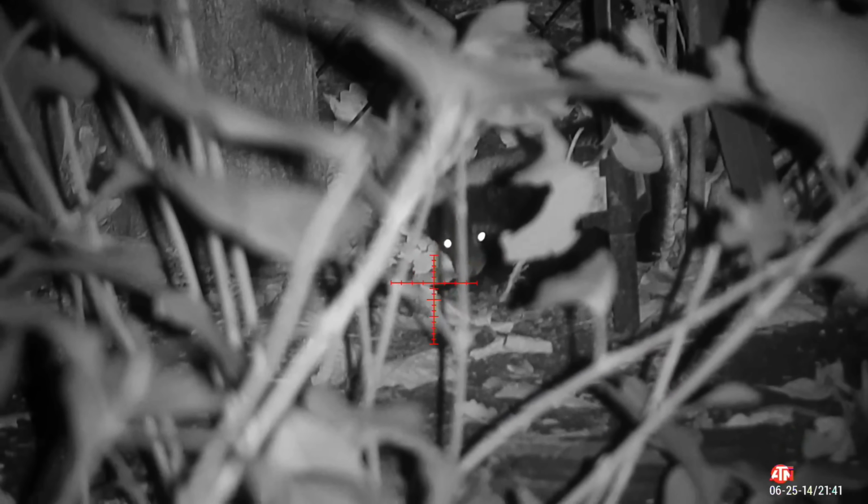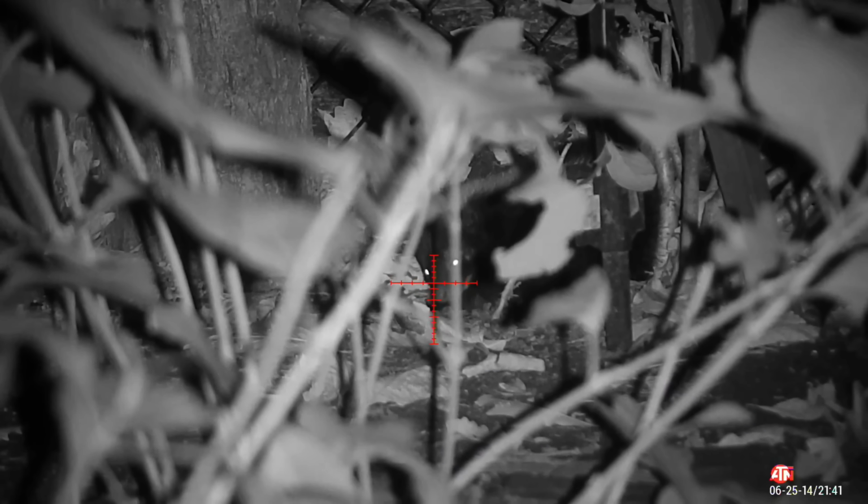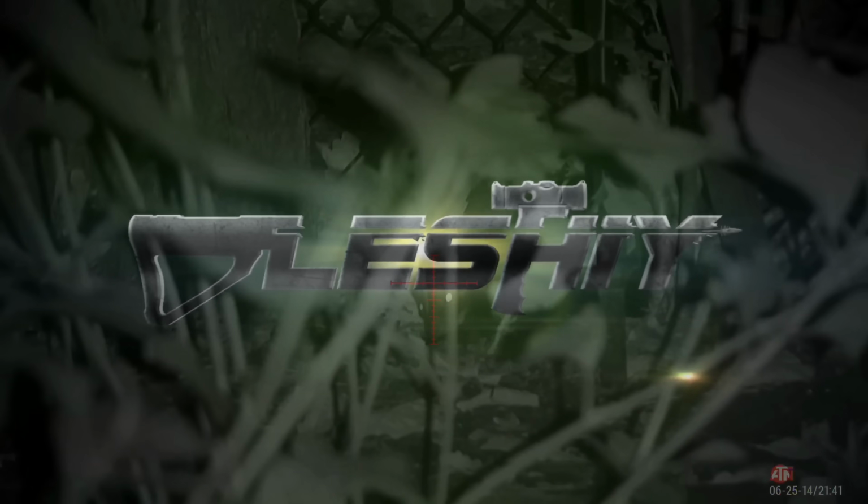This thing was pretty stressed out, and it's kind of stuck in the fence, and that's why it's wiggling and going back and forth. But that 81 grain 9mm pellet made quick work, and it just went to sleep.